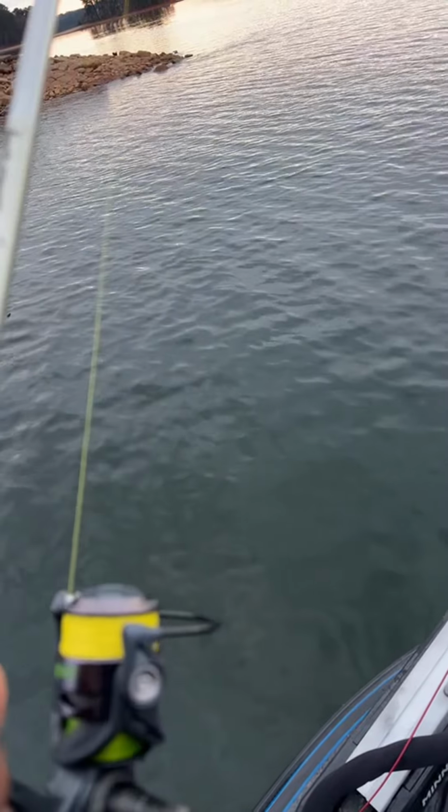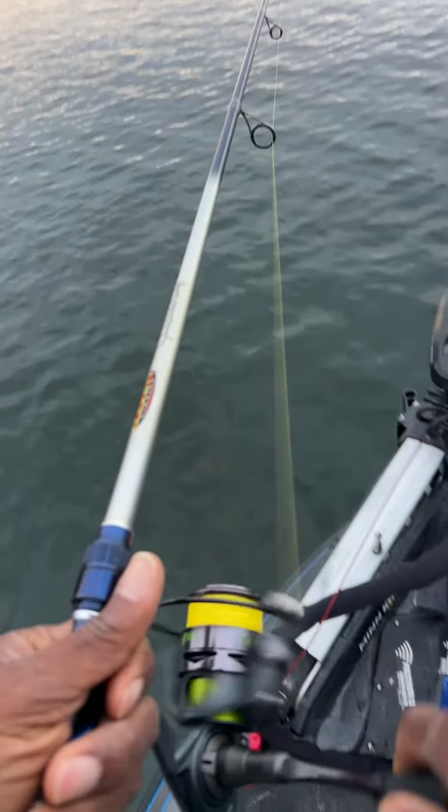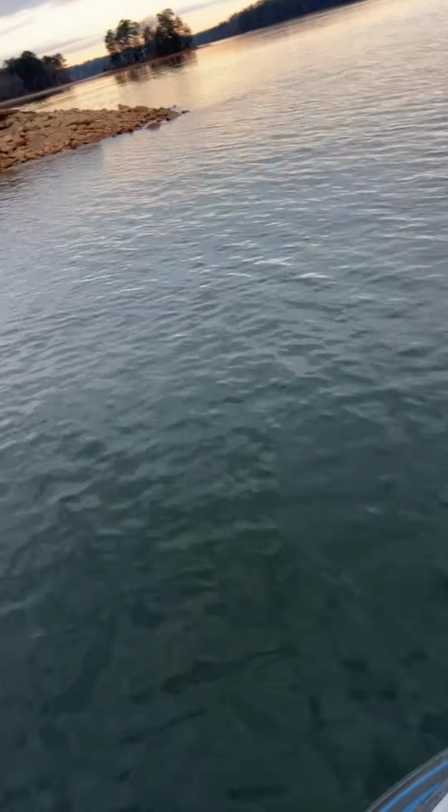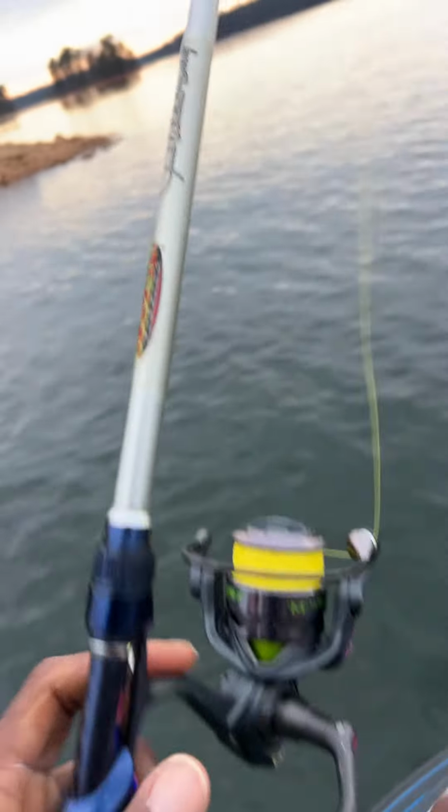Feels a little spongy down there. What is that? Oh, goodness, guys. I set the hook on that rock like it was a humongous whale. But guess what it was?